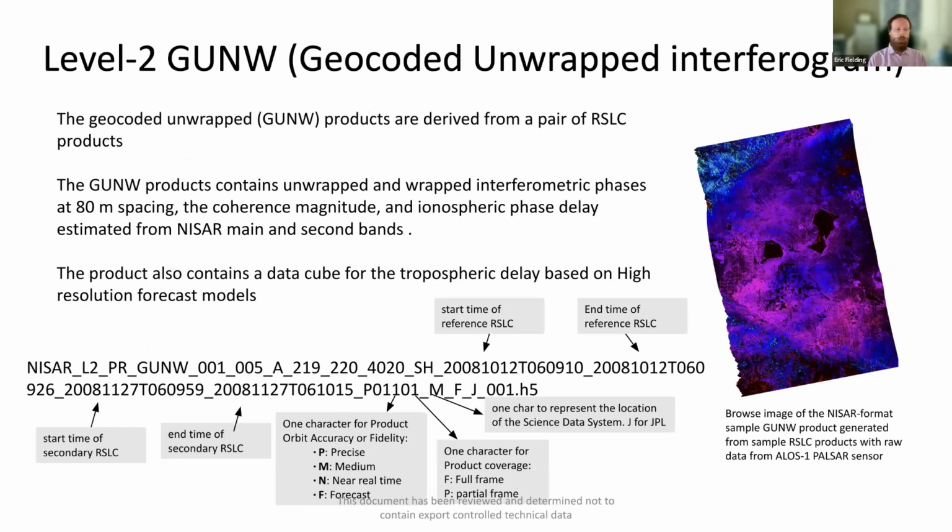The data product will include both the original wrapped interferometric phase plus the unwrapped version. It's going to have an 80-meter spacing, and it'll also include the coherence magnitude and an estimate of the ionospheric phase delay that's estimated from those two bands that I mentioned earlier.